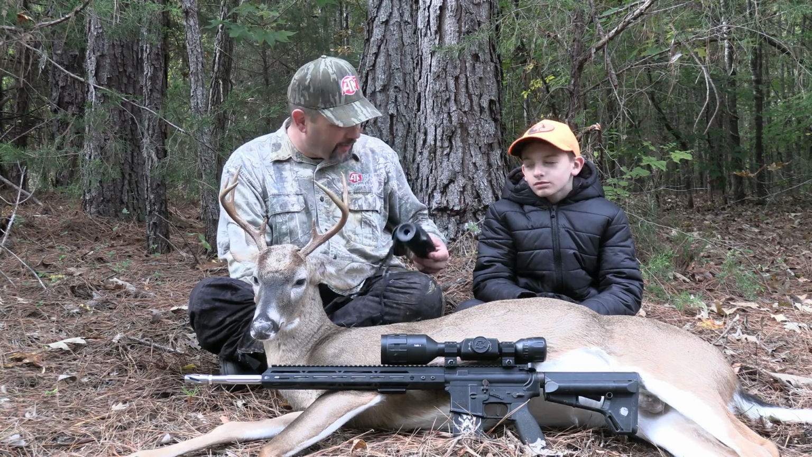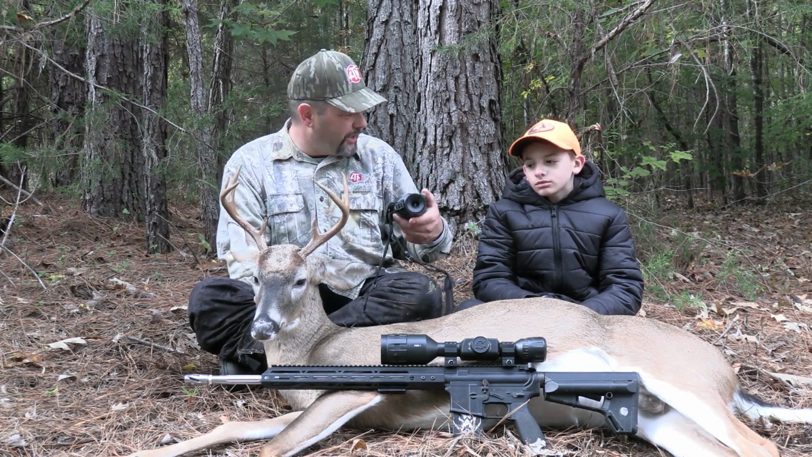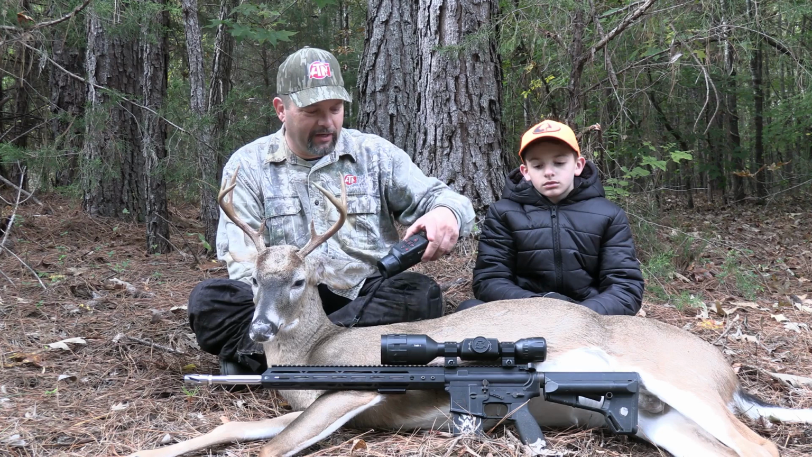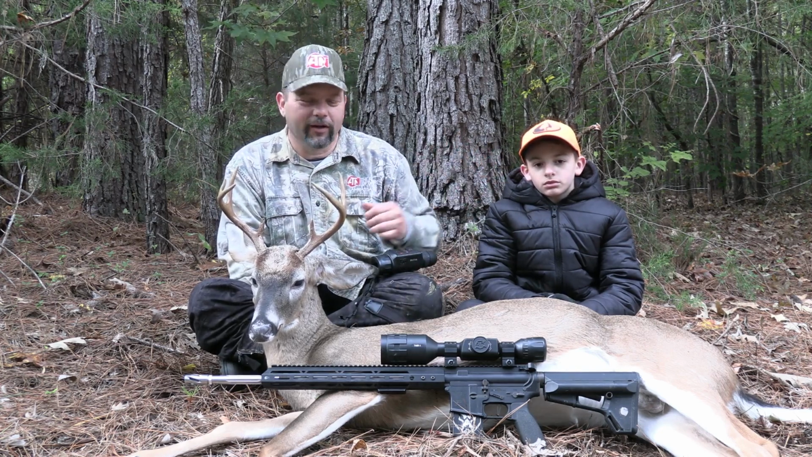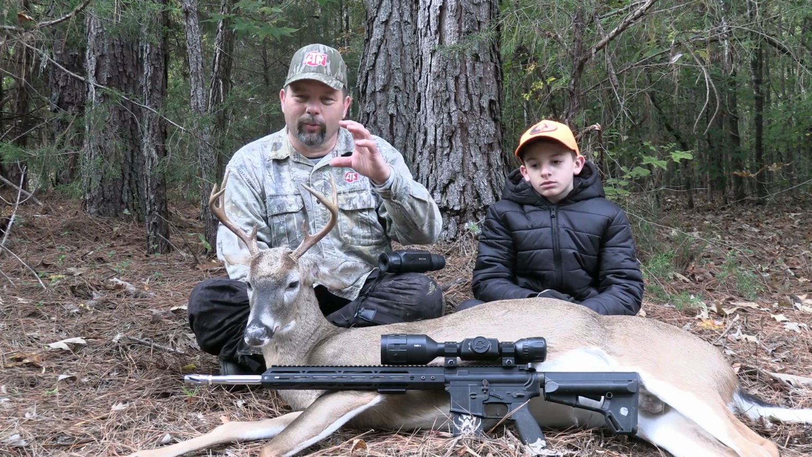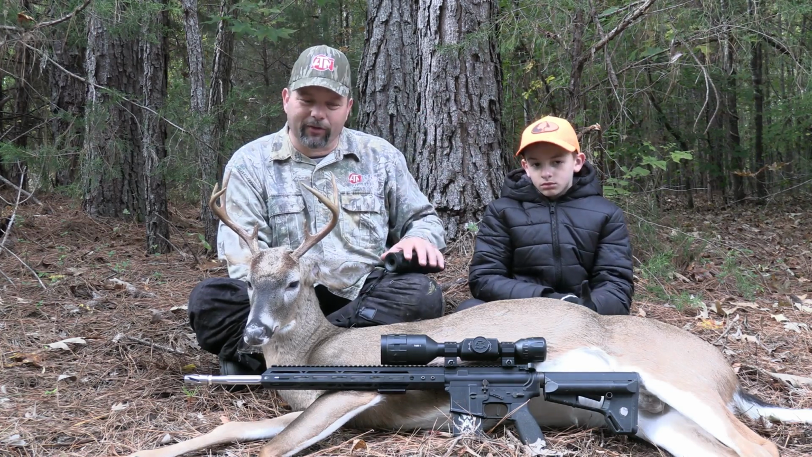Another thing is when we went to recover this deer, it came the whole way out here to the power line. What saved us was that thermal scanner. The 6.5 Grendel didn't leave that much of a blood trail. Generally, I go out with my thermal scanner. We have a thermal scanner, thermal scope. I have another thermal scanner, and we just walk through the woods and look for it. We walked by the deer, and then we went back over, and we'll have a little bit of Ethan's tracking job in here, but he had that thermal scanner around his neck. You look for that deer, you find that deer, and then you go in. So retrieving is great with the thermals.